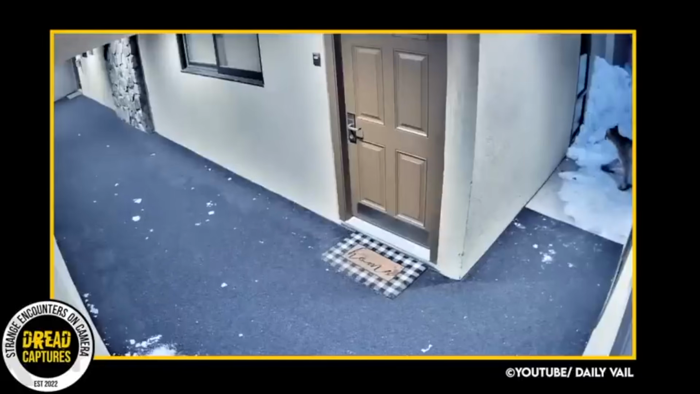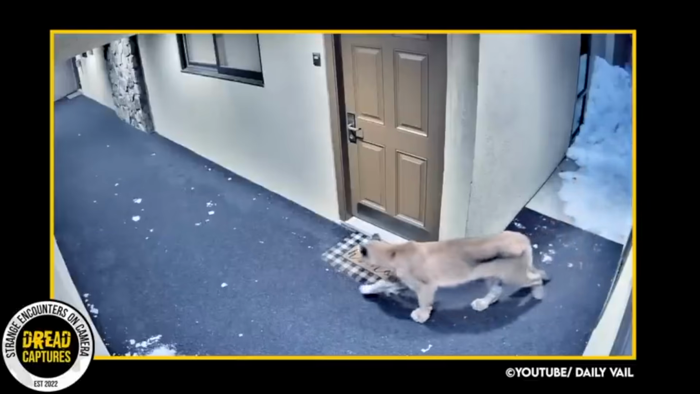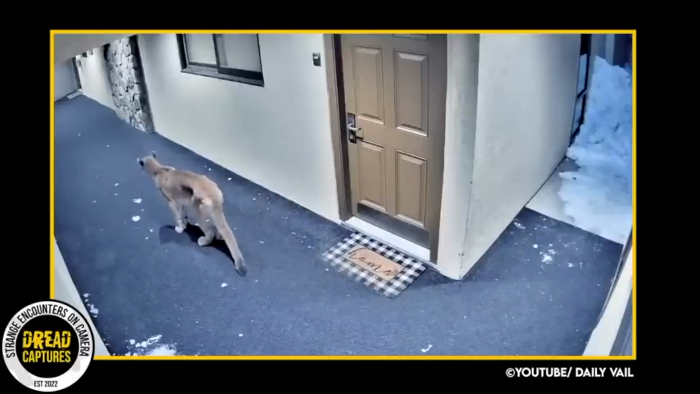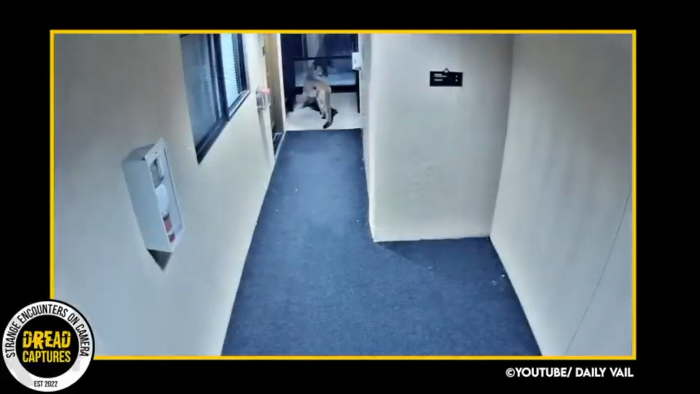This next clip comes to us from the Daily Vale in Colorado, and what you see on camera needs no introduction. As you can see, a mountain lion has sauntered into a ground floor ski chalet, which appears to have no doors. Look, I understand ski in and ski out, but one door wouldn't hurt. Anyhow, the cat meanders around the hallway undetected, just checking things out, and somehow he must have gotten stuck in there, because he eventually even spends the night curled up down at the end of the hall.